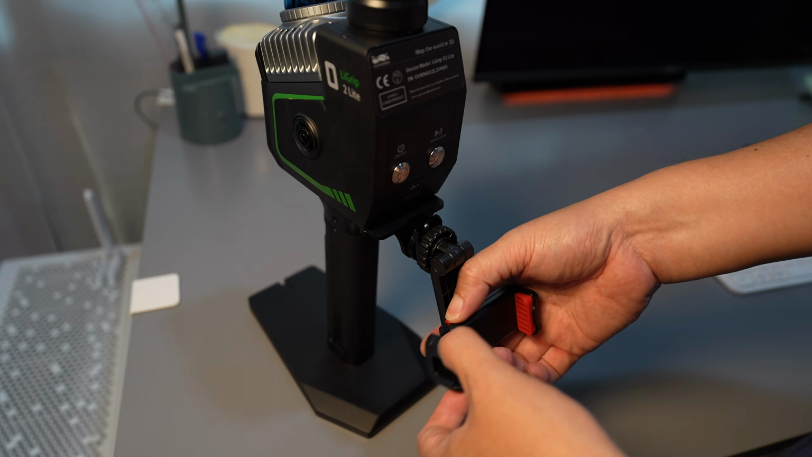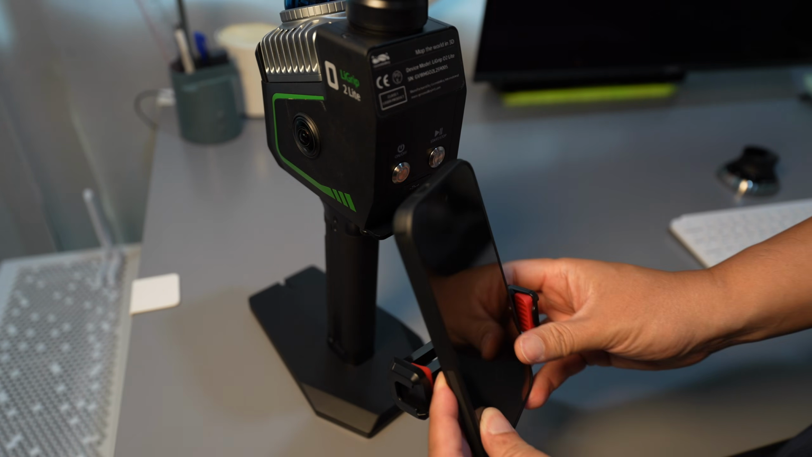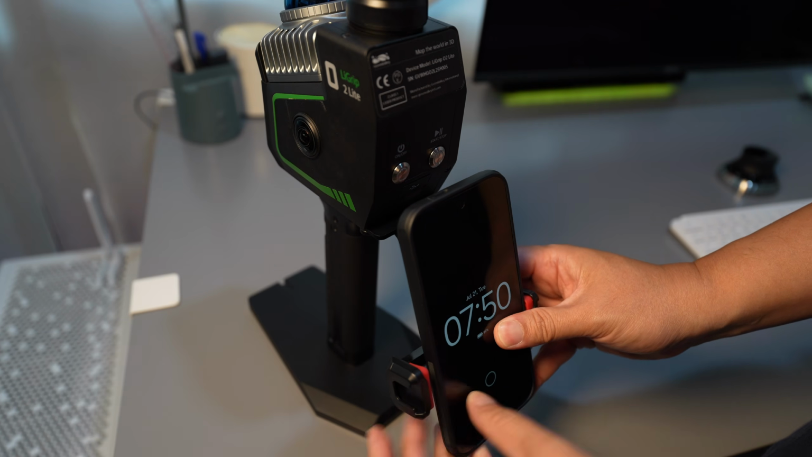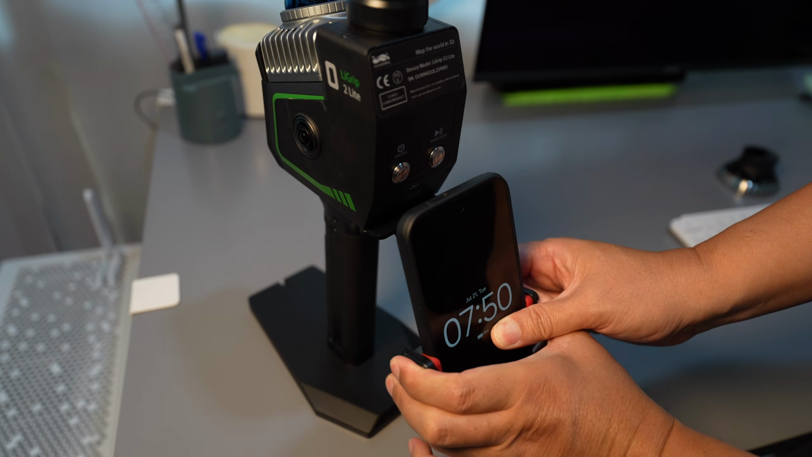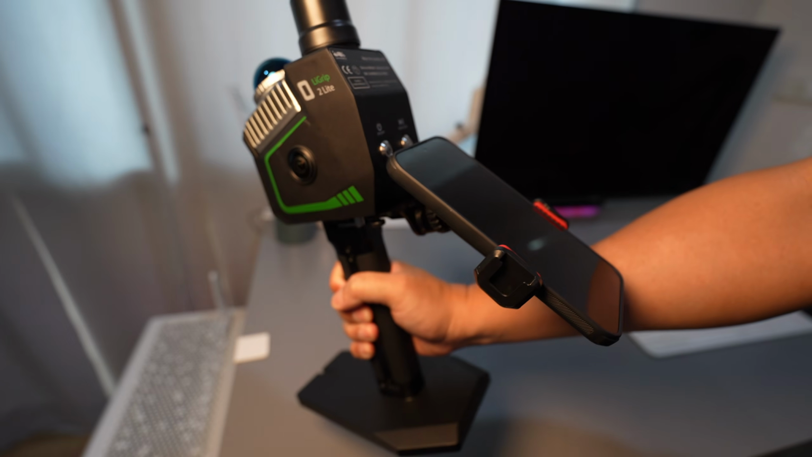Since one hand is always holding the scanner, the phone holder becomes essential. You need the other hand free to interact with the mobile app. The phone sits in a good viewing position and the angle is adjustable.